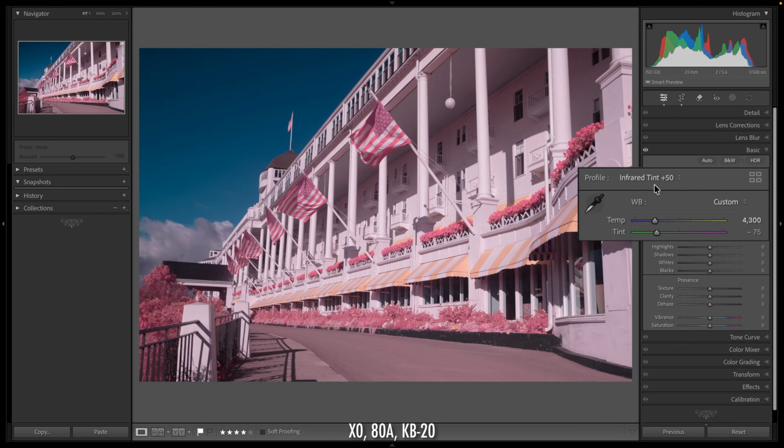So now that I've selected that profile, I can grab the white balance picker again, select the column, and again, I also have a good white balance. The values are both within range, so I know that I've got a good white balance. Setting a white balance with the X0 stack, the X0, the KB20, and the 80A, you can typically use a default profile, but you could also create an infrared tint profile if needed.